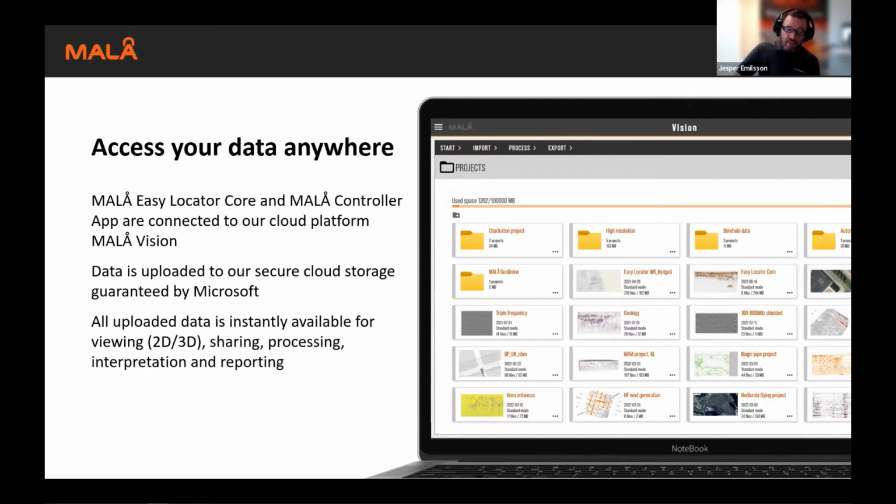Data is in secure cloud storage guaranteed by Microsoft, and as soon as you have uploaded it from the field, you can share, process, interpret, and report. Again, minimizing the time it takes to produce the end results is very important.